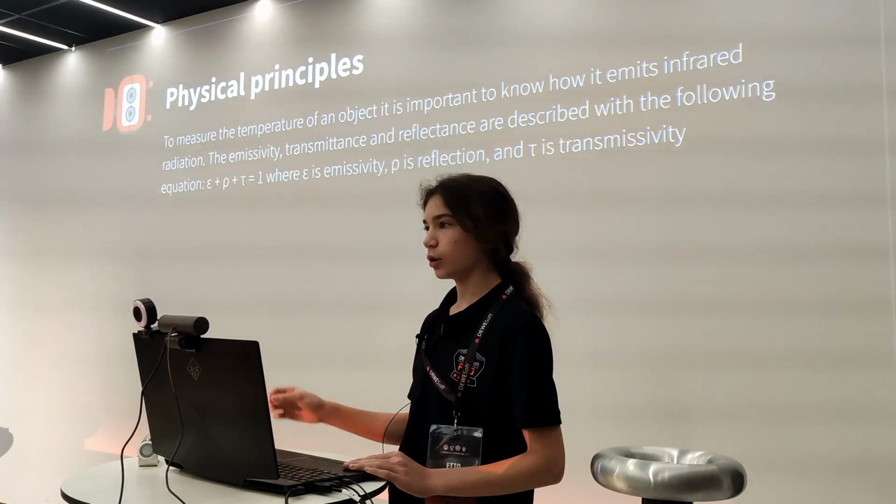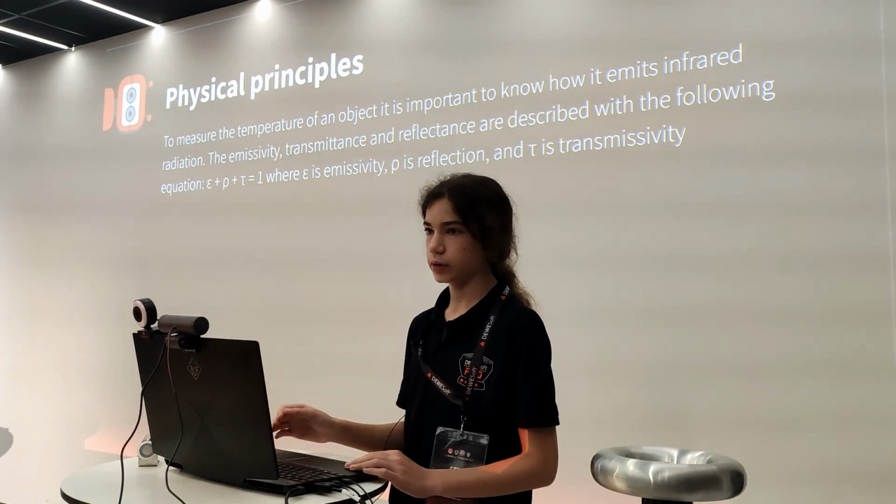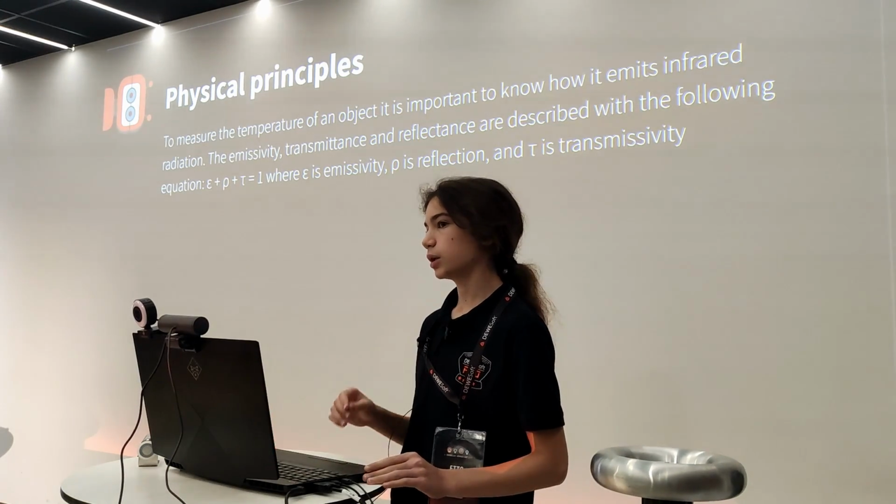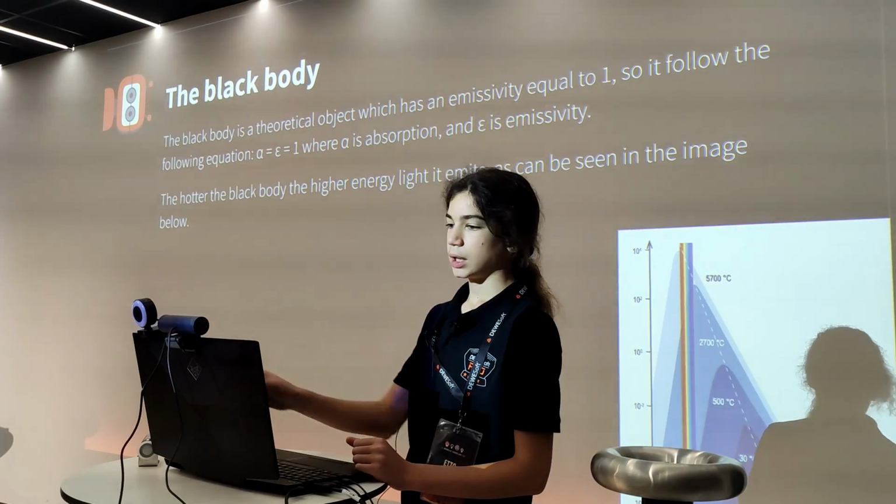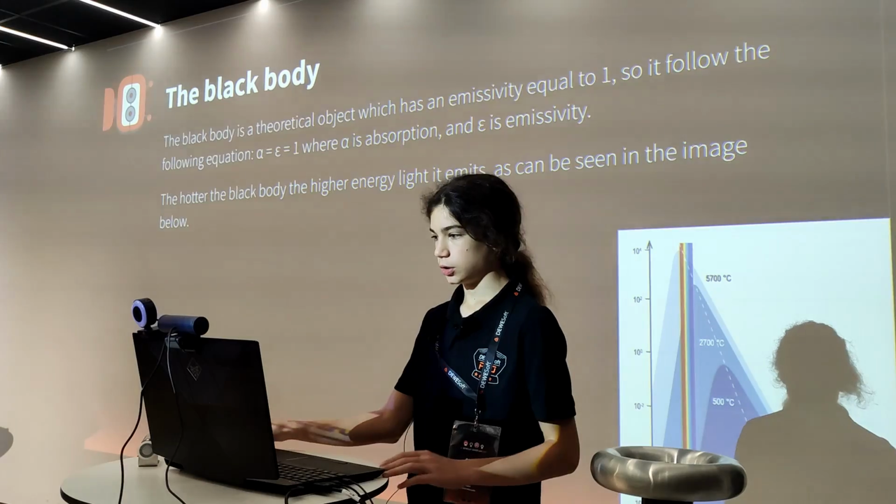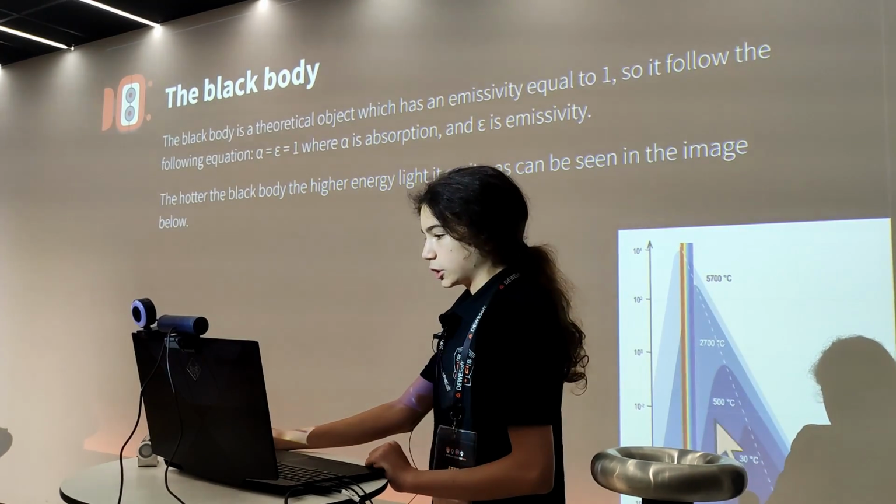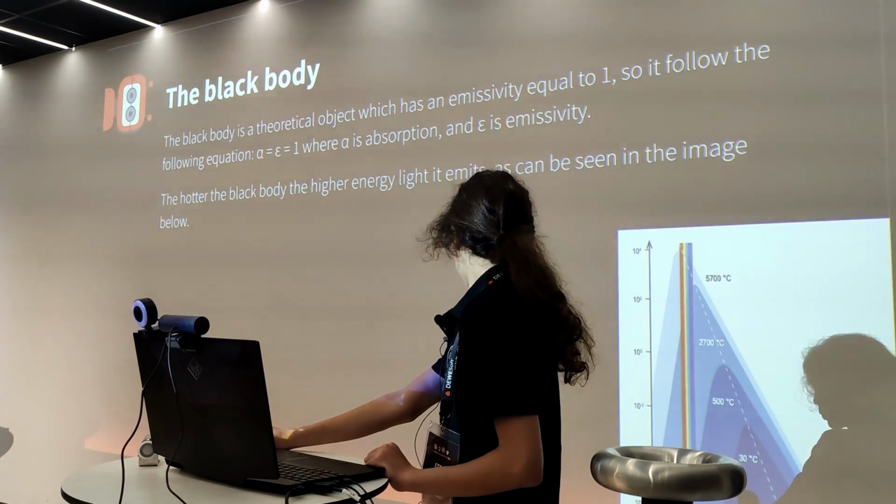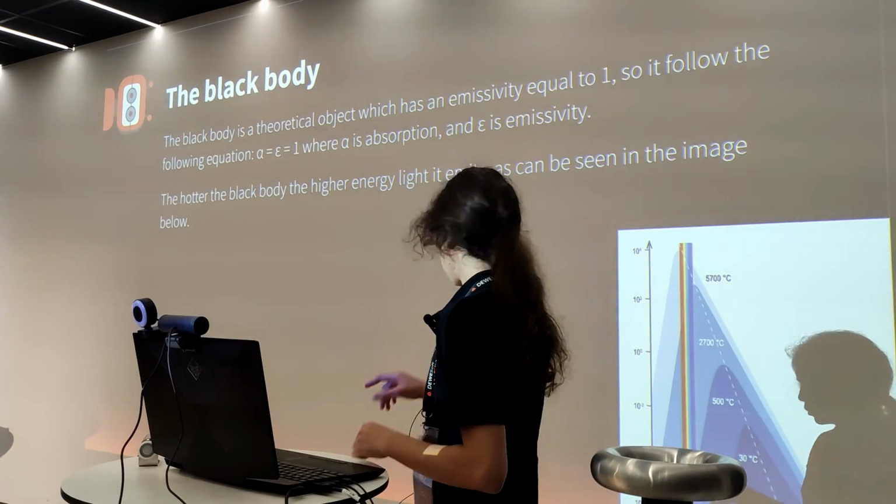For example, you can have two objects that have the same temperature, but if one has twice the emissivity of the other, then that one will emit twice the IR light as the other one, and so will appear hotter. A useful analogy for this IR light is the black body, which is a theoretical object that has an emissivity of 1. Here in the bottom you can see a graph of how much radiation is emitted at different temperatures. The only thing I would note is that here there is this spectrum that is drawn and it was mirrored. It's supposed to be the other way around.